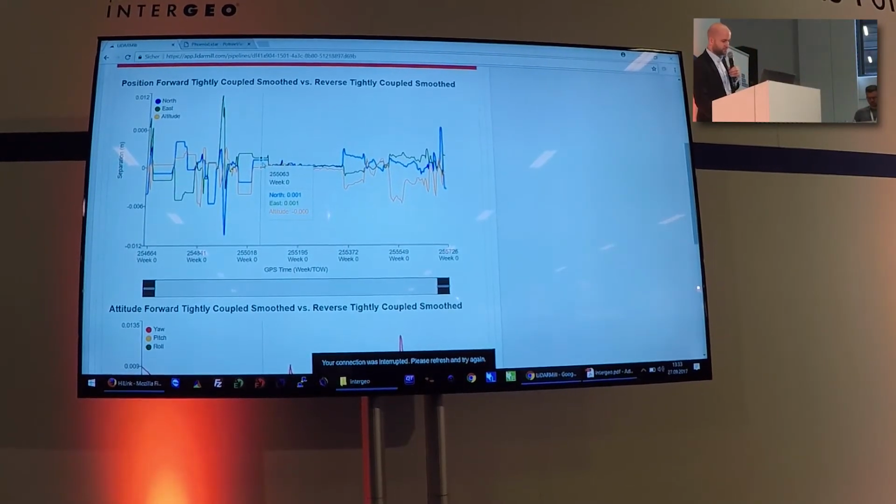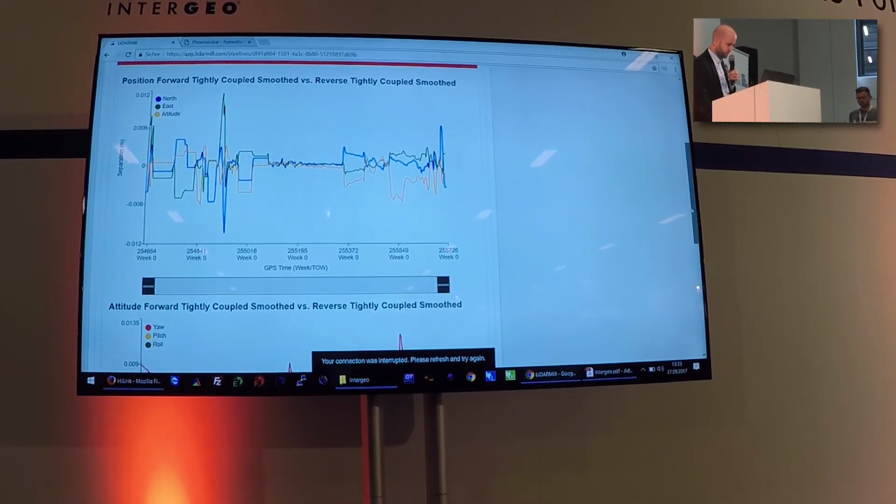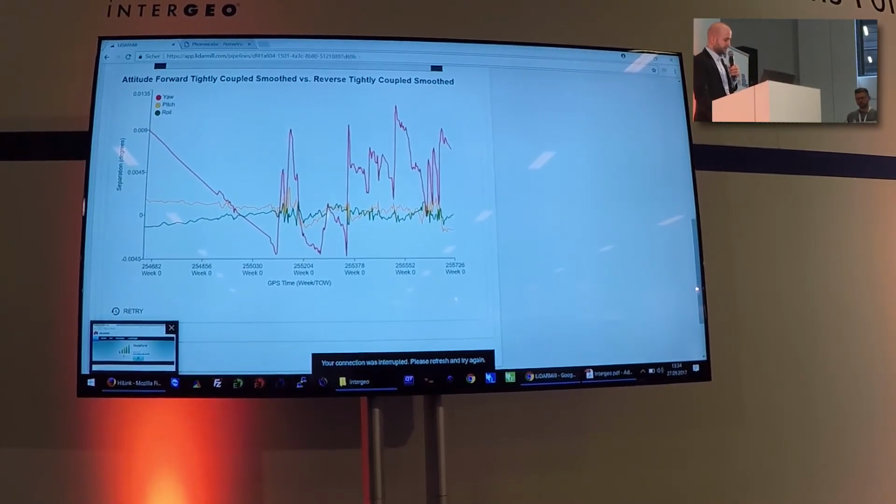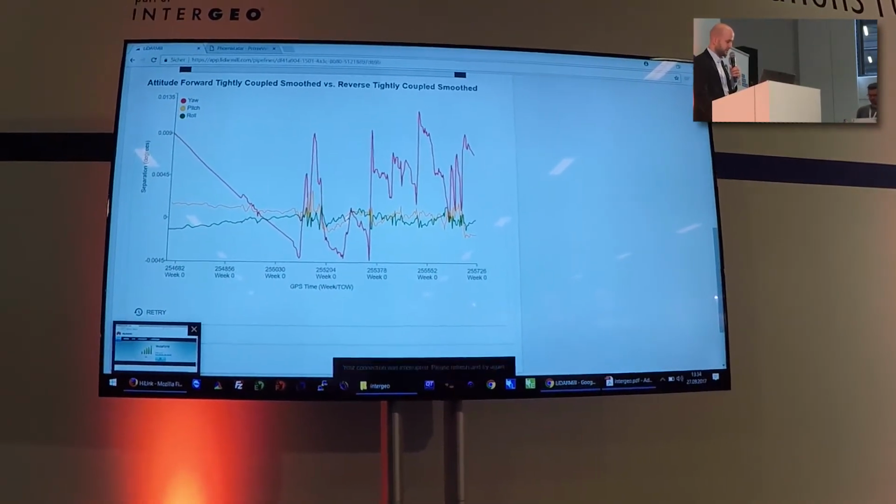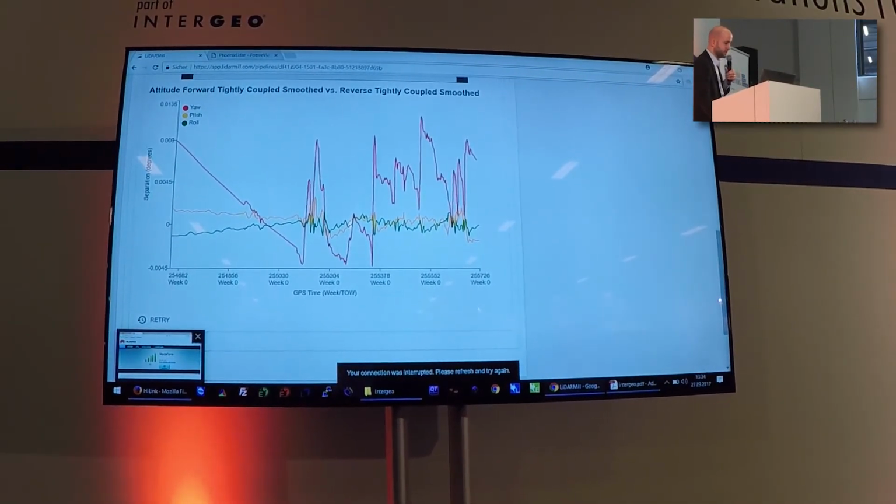And this graph shows just that, the disagreement in position over about 1,000 seconds, so this was like a 20-minute flight. And we can see that the forward and reverse trajectories agree down to better than a centimeter. So right here we are in perfect agreement, so down to the millimeter.